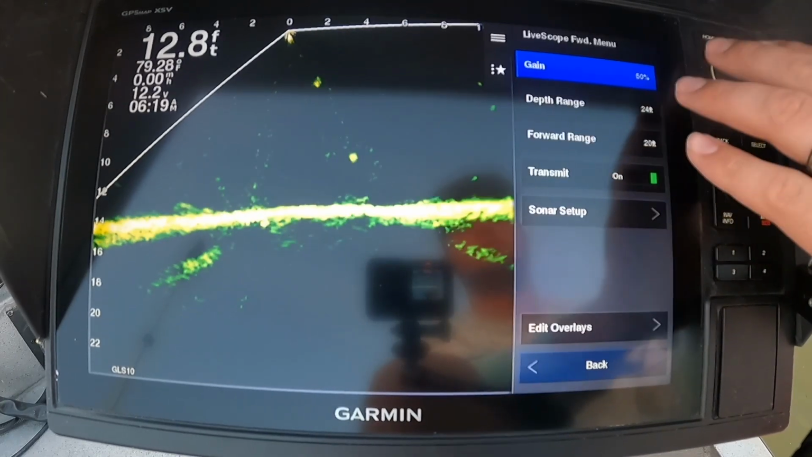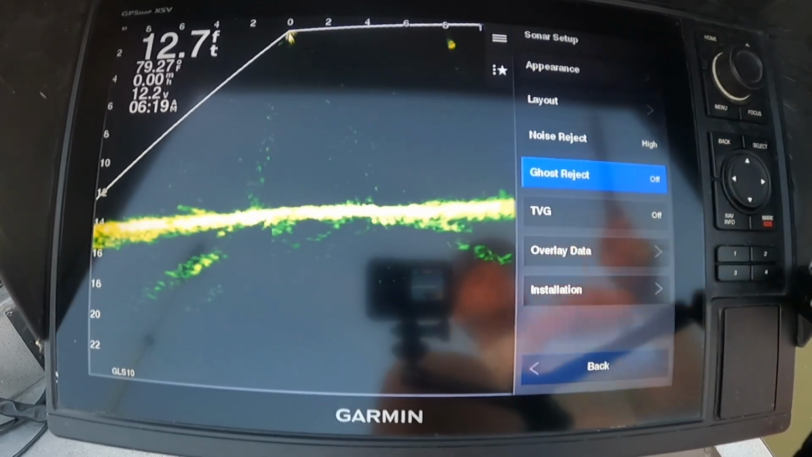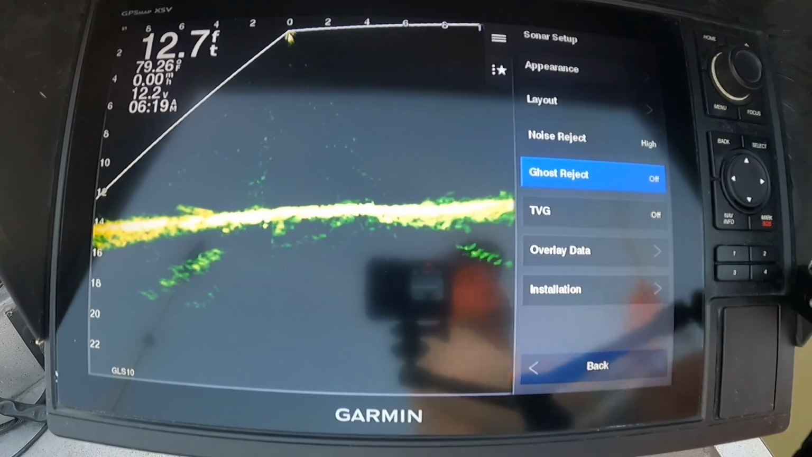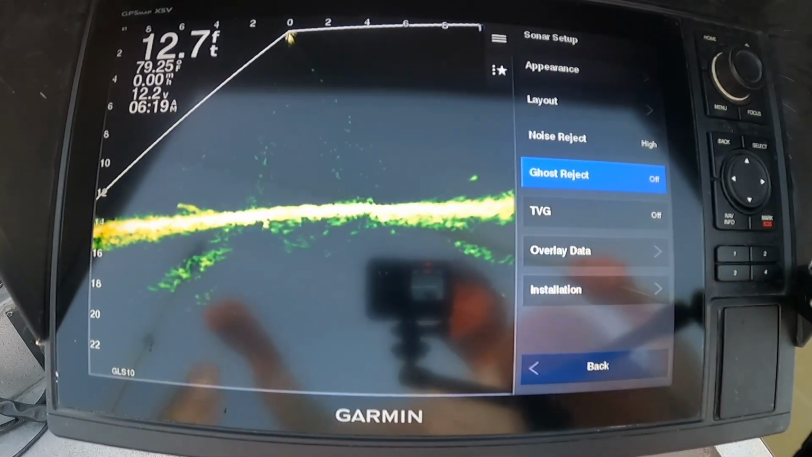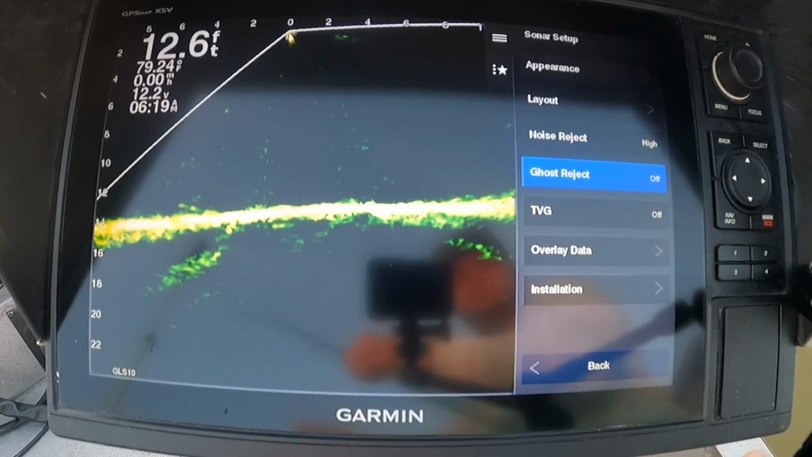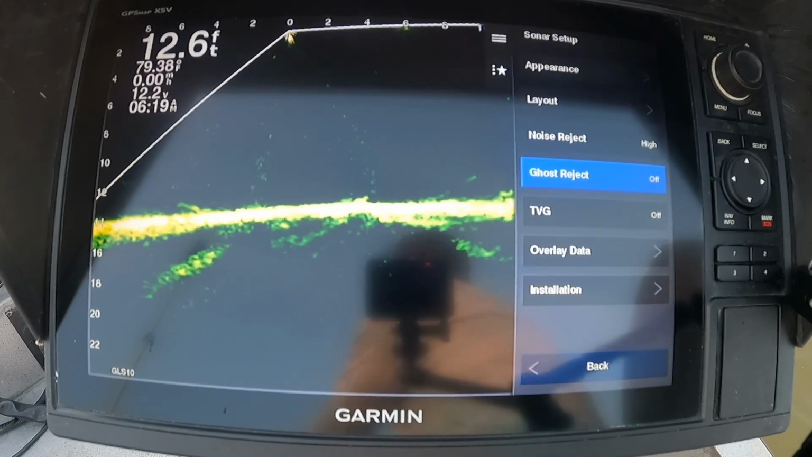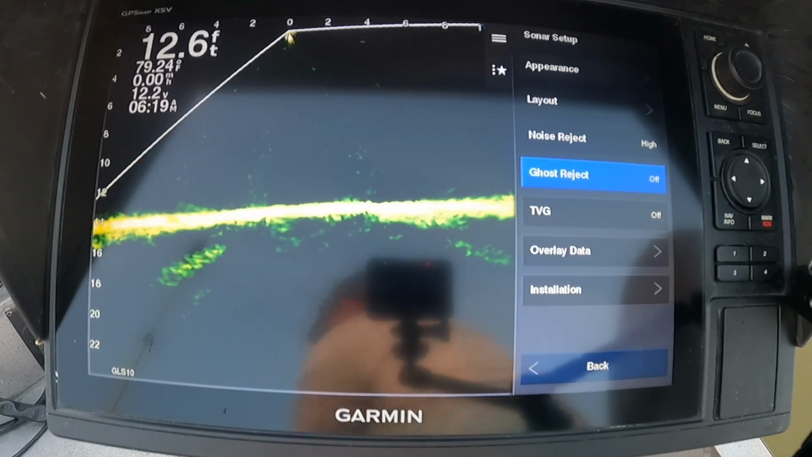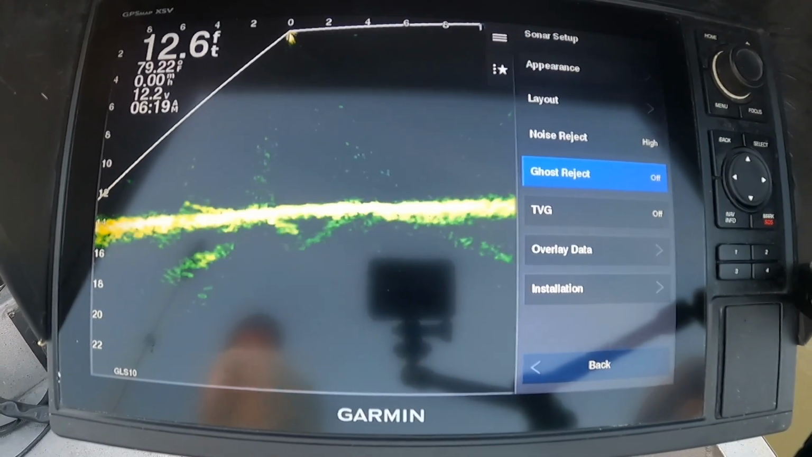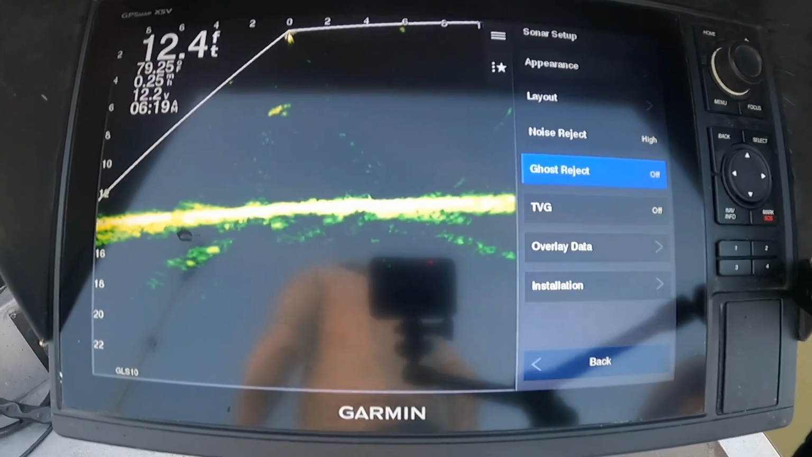I turn my ghost reject off. Oh, ended up catching the crappie, now you're paying attention. Not a bad crappie. First keeper. I'll keep him for now.